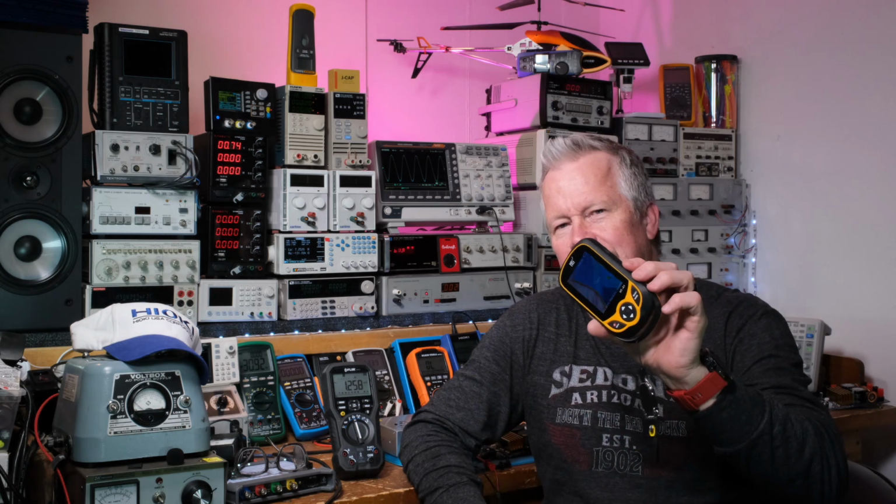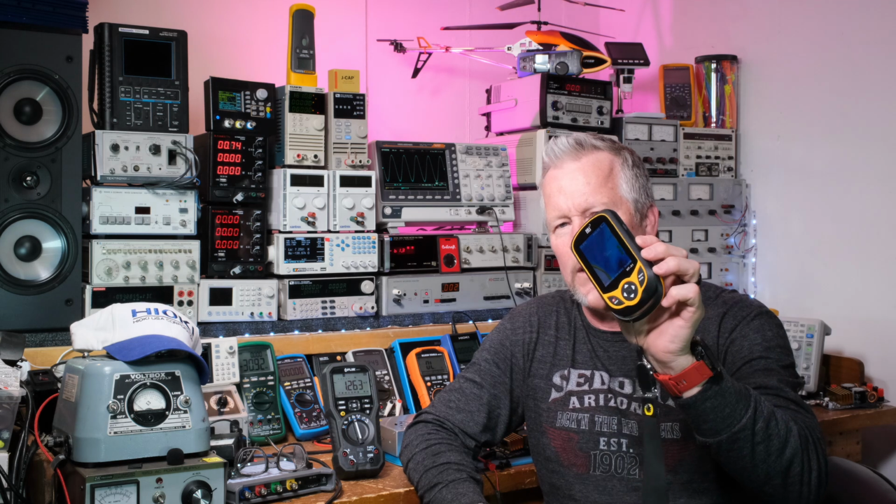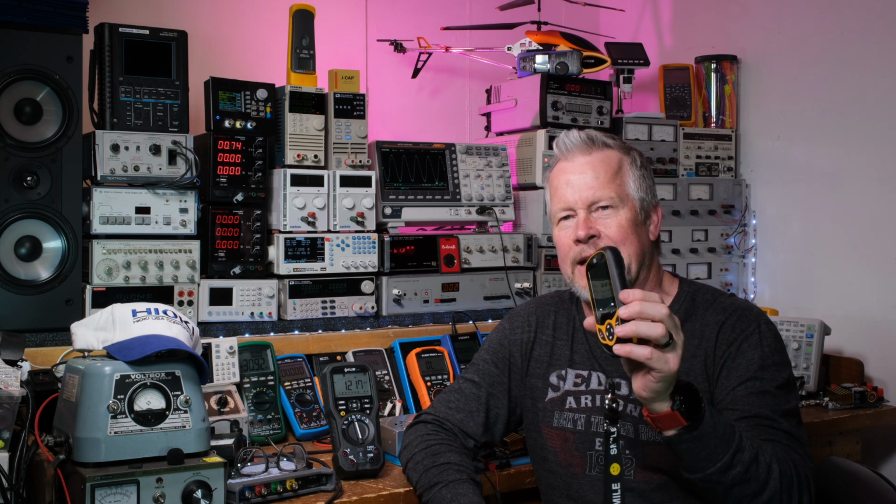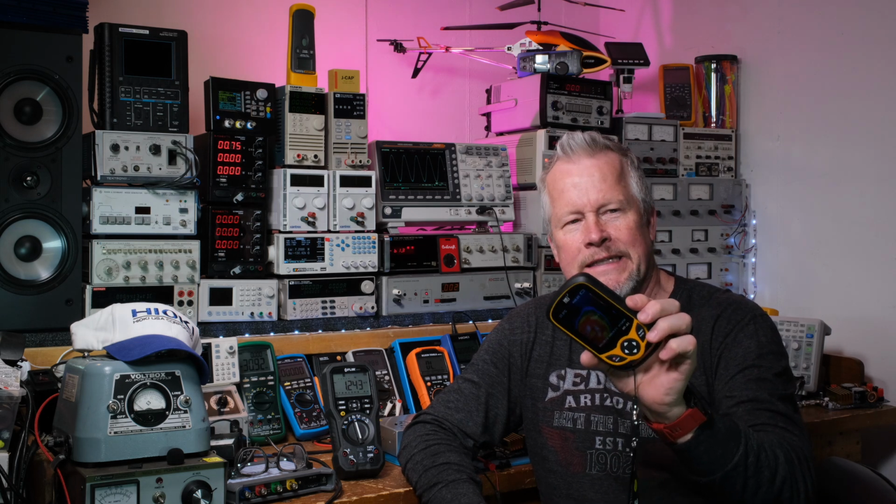So the new version of this is the H2A2. This is the H2A1 by HTI. It's kind of confusing a little bit. All right, so the big brother of this guy has double the pixels, 76,800 I think, at 320 by 240 pixels, versus the 220 by 160 of this one.